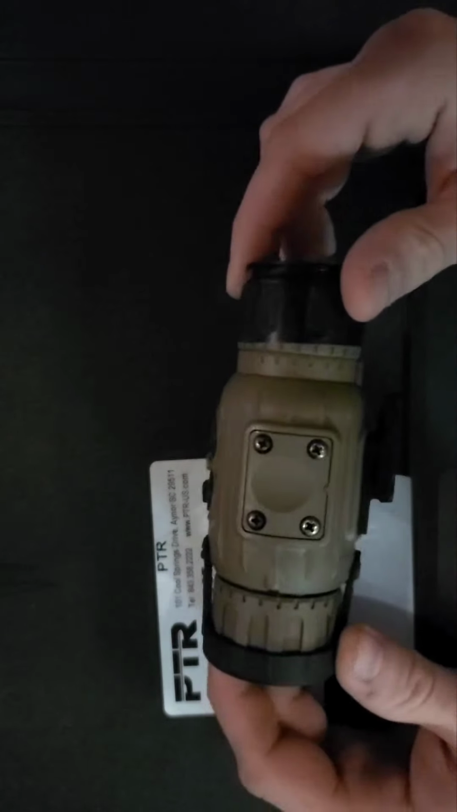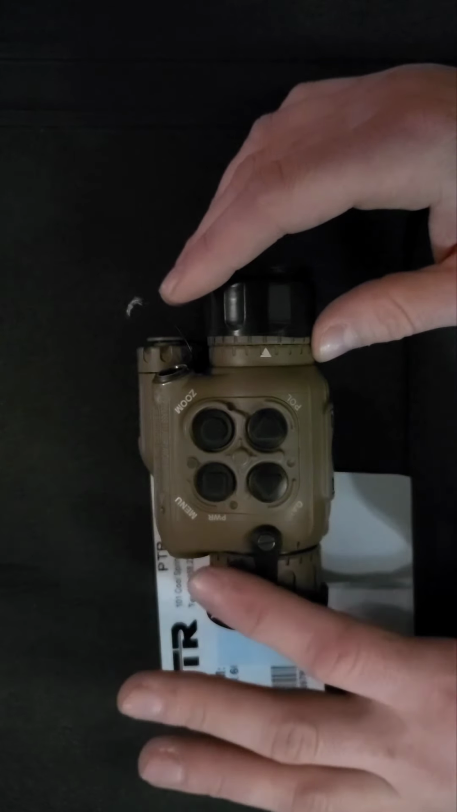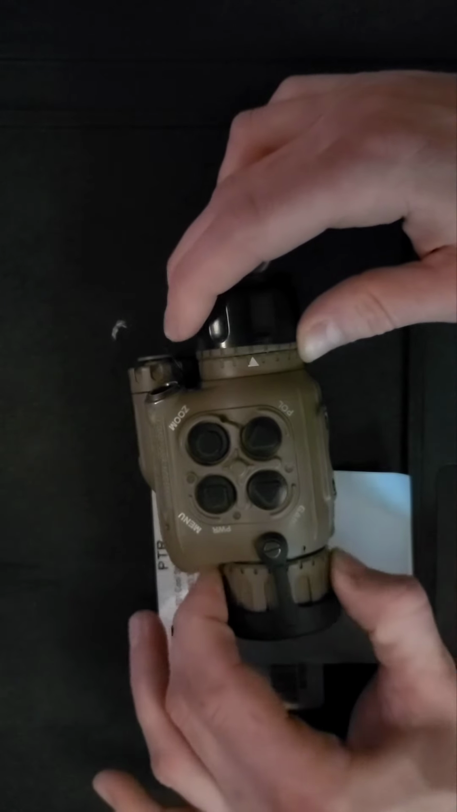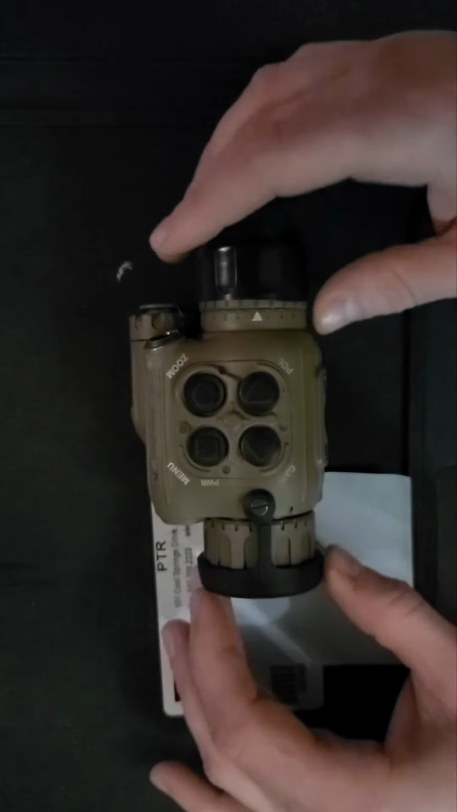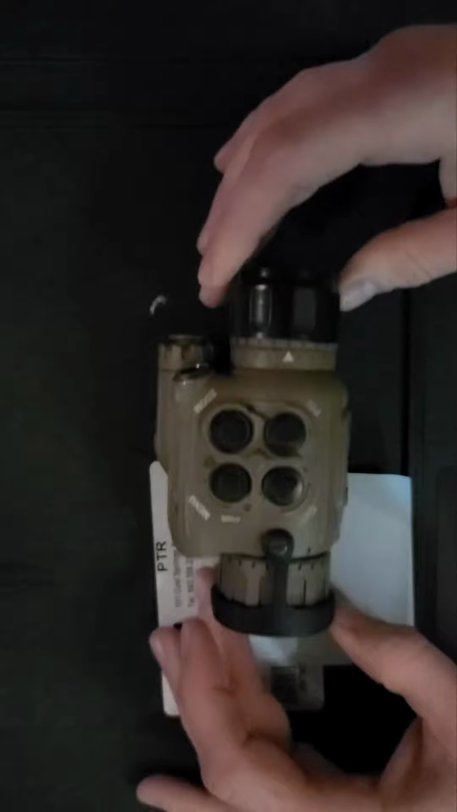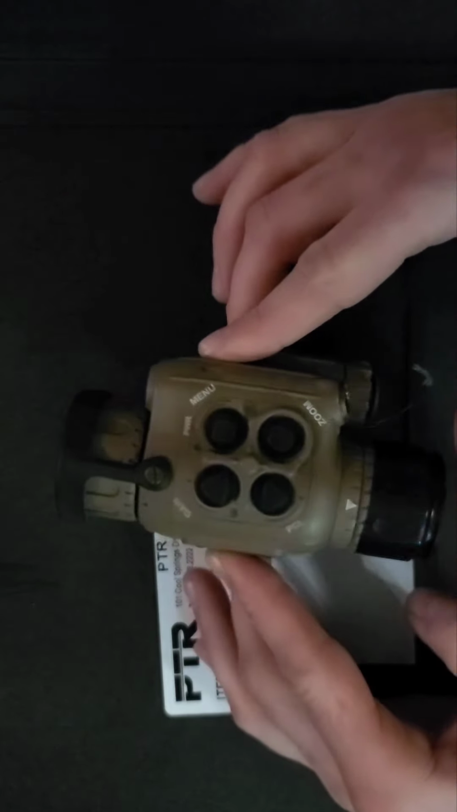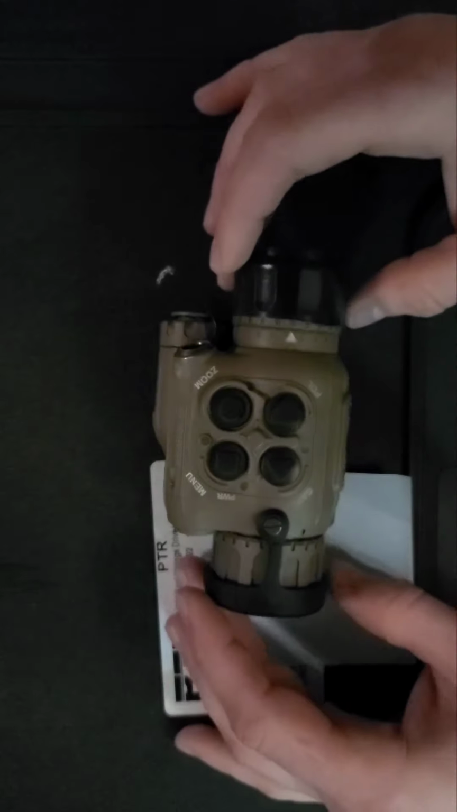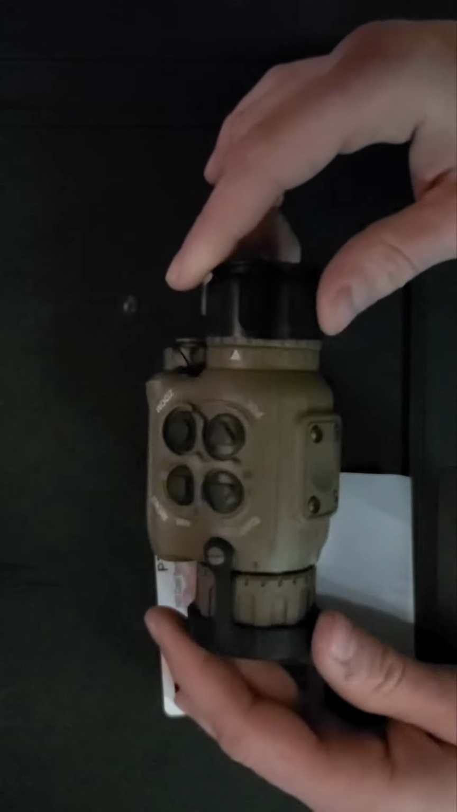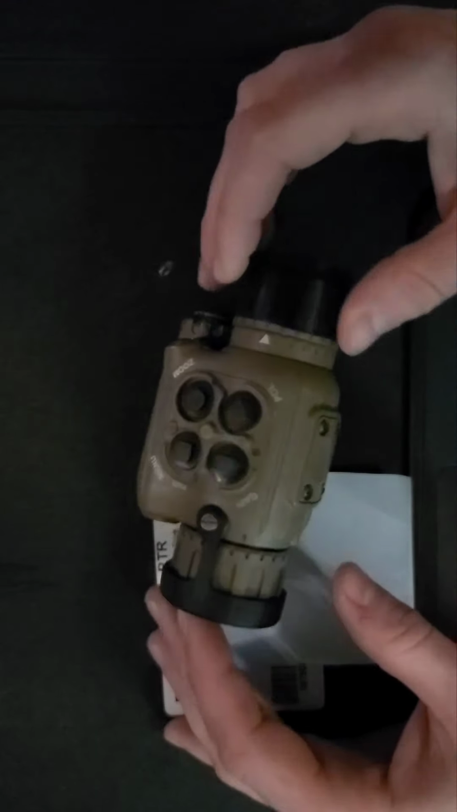You have so many different points of adjustment for this, on top of being able to manually focus this right here on the objective bell housing, and then also adjusting for parallax for your eye or for your day optic, so you can get this absolutely gorgeous, crystal clear, crisp image with a very far detection range for what this is for.